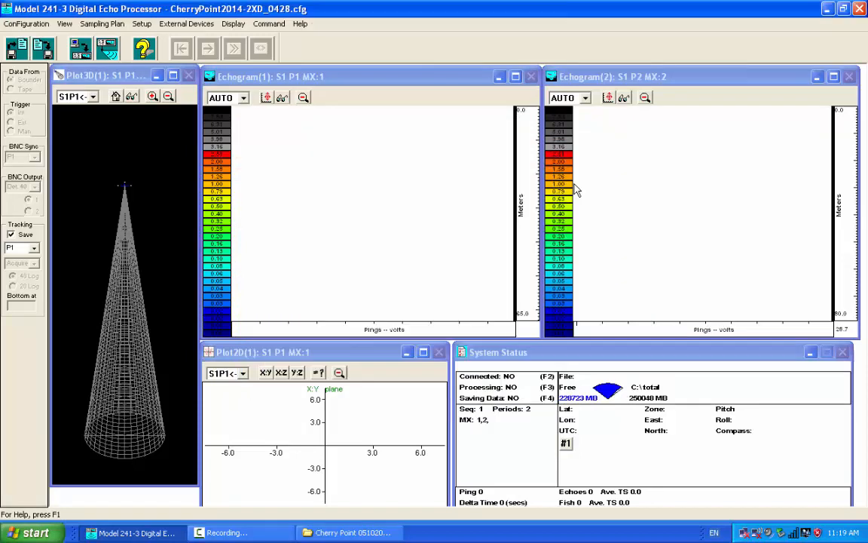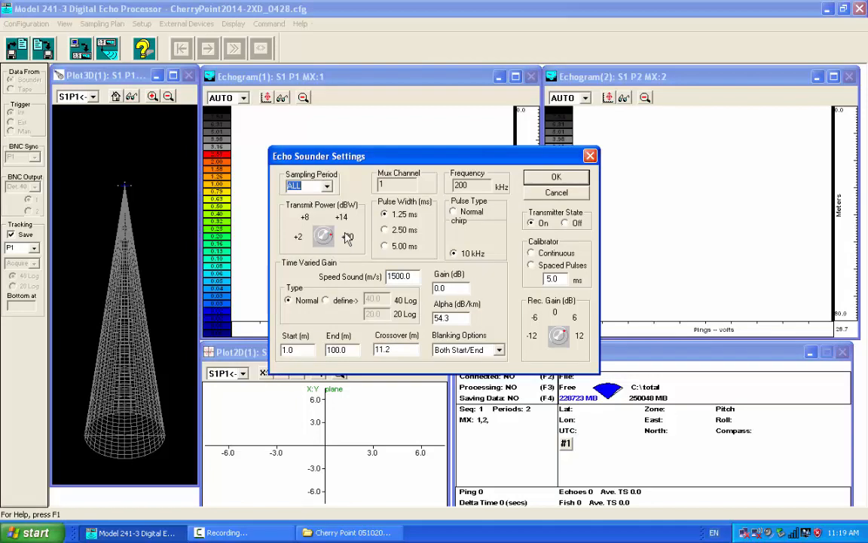And here I'll go into just a couple more things. I don't want to drag this too far into lunch. The other ones, I think the sounder one we all kind of know. We've chosen max transmit. Whether you want to chirp or not would be whether you selected here, or a continuous wave or conventional pulse width.